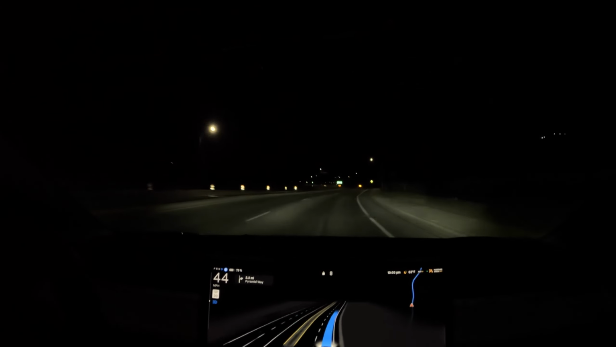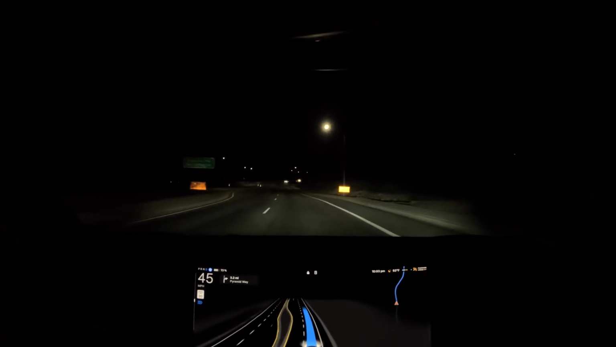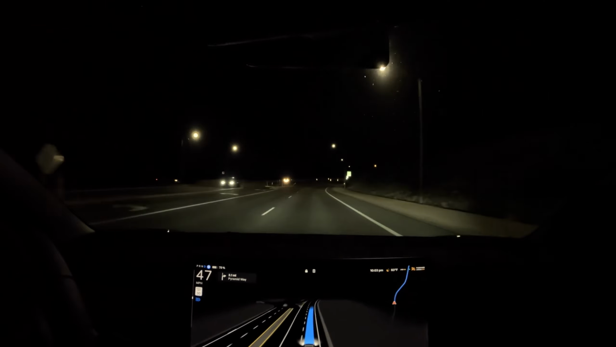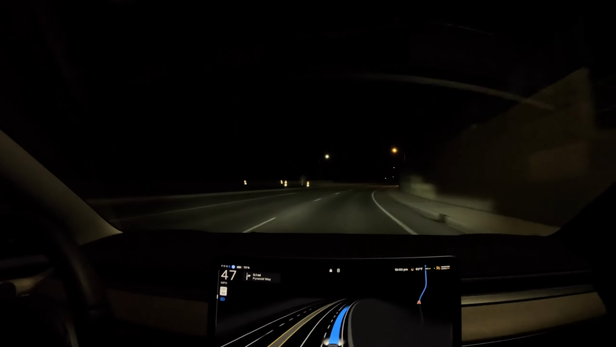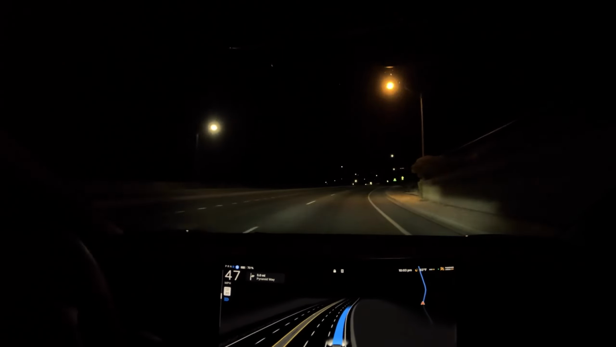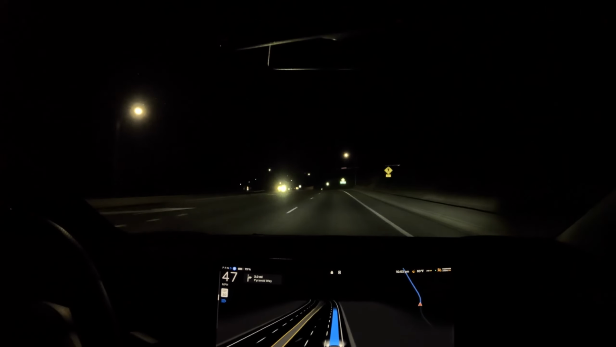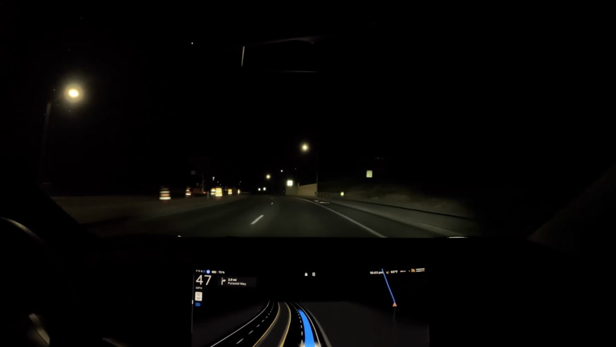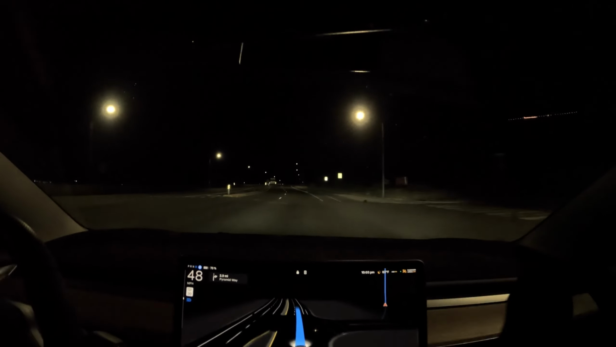I feel like a month ago it would do that, especially at a stop sign. It would stop and then start to drive forward, and if there was a weird shadow going across the street, it would think it's a car. I don't know what it would think, but it would do a little punchy stop. Even during drives, I noticed a month ago, it would do that a little bit.